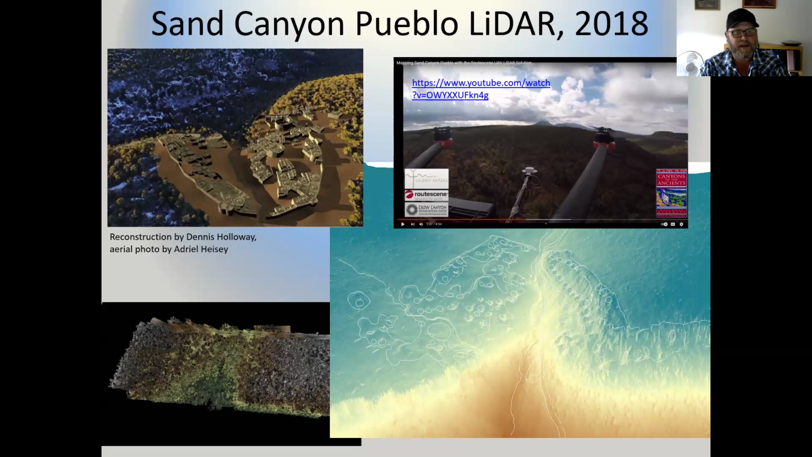You can probably get a sense that a lot of it is the trees and vegetation covering the archaeological site. On the lower right, you can see the bare earth model that was created from all of these individual points of data in the LiDAR. The white lines superimposed on this bare earth model are the actual map that Crow Canyon produced from their work as part of the Goodman Point project. So you can see there's pretty good correlation.